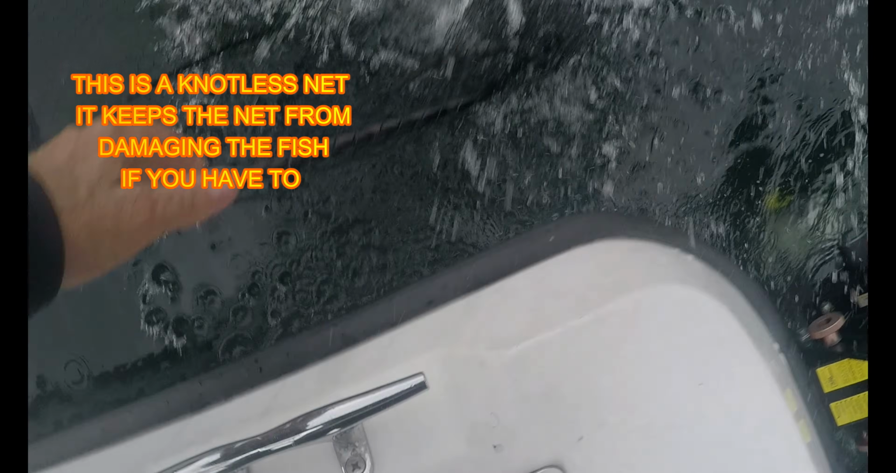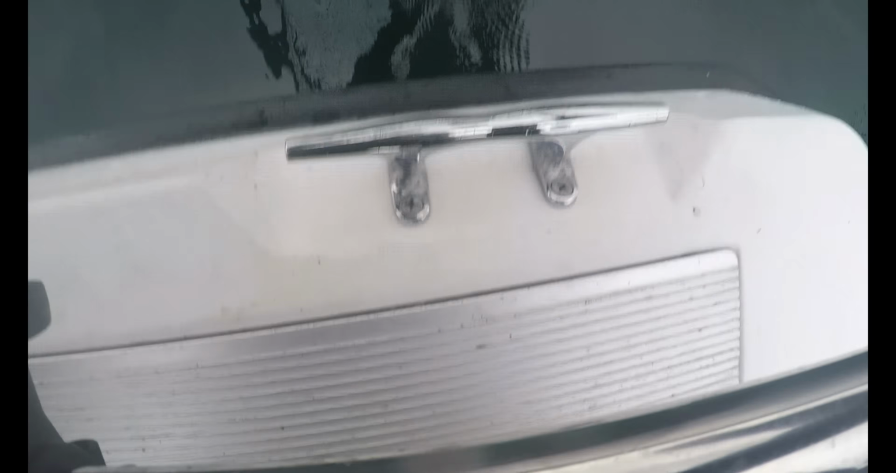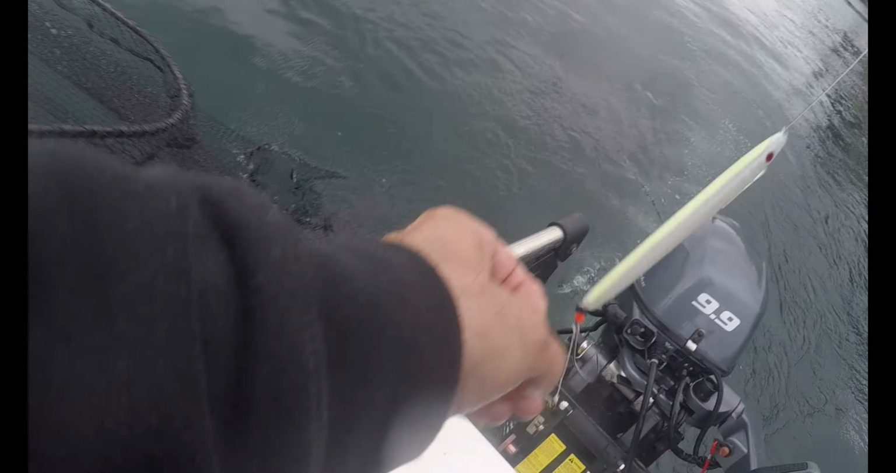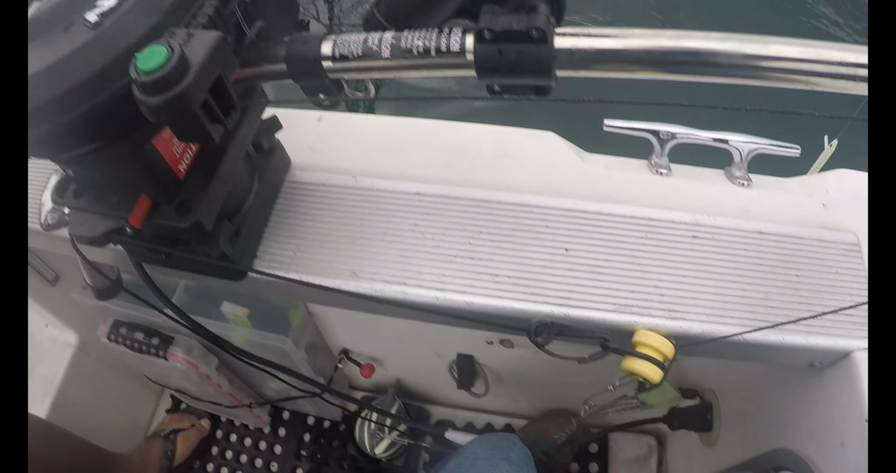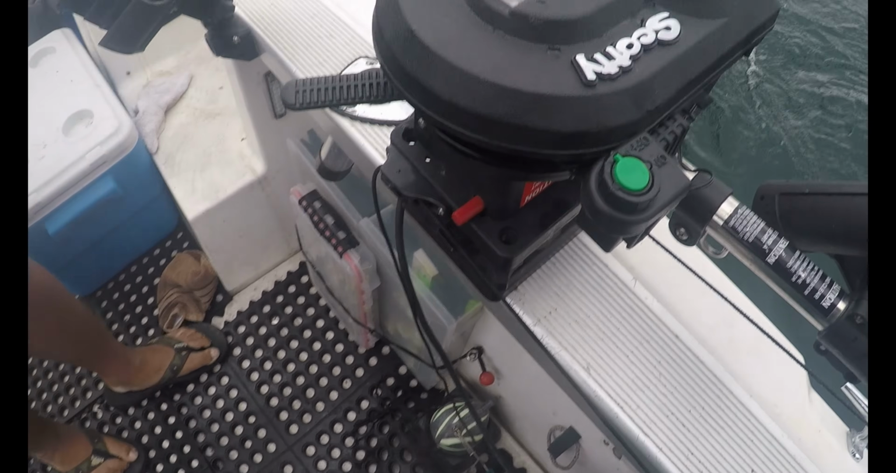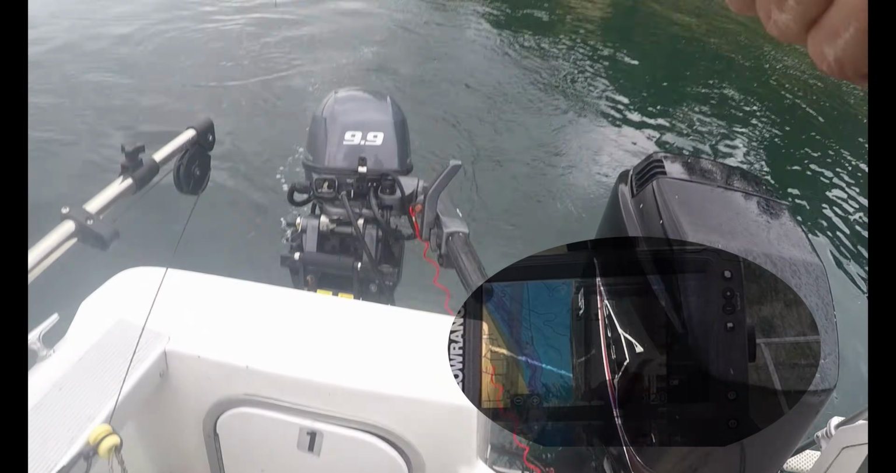Alright, I'll just pop that hook right out of there. Happy. Woo! First one in the boat. Well, kind of. A rockfish there, nice. Alright, let's see if we're still on top of these fish. Get that bad boy back over there. Oh yeah, just drop. Oh, we're still in the fish, man. We're still in the fish.